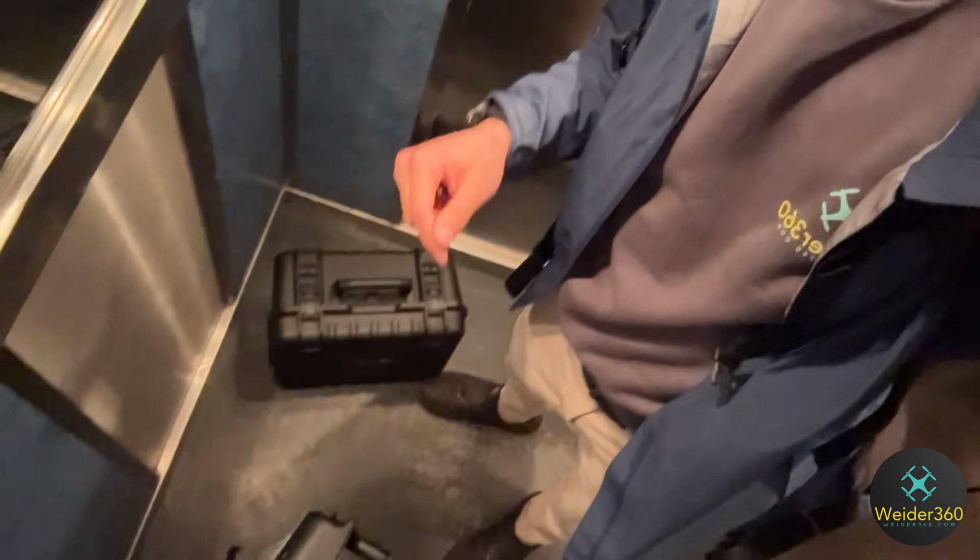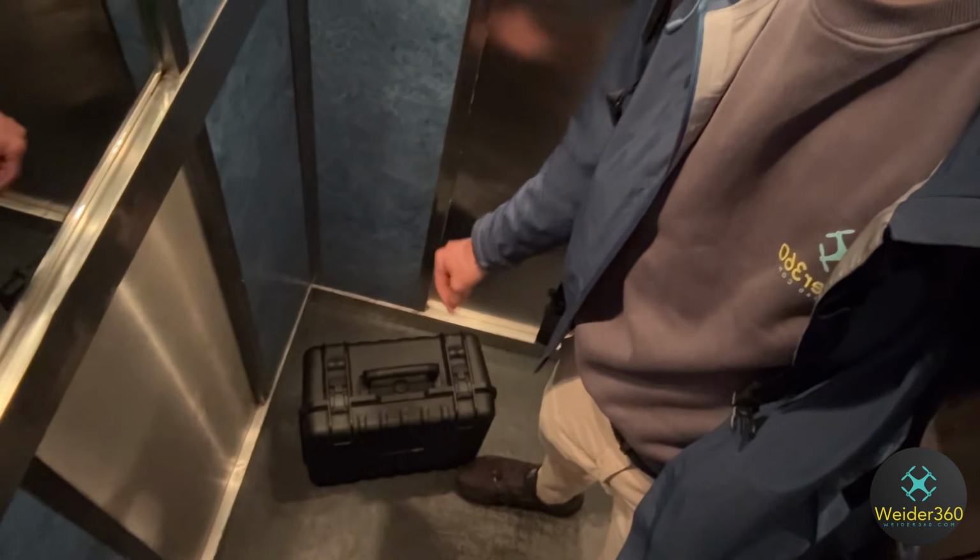WEIDER360. We are now going to a town in Bulgaria called Stara Zagora. We're gonna scan an entire stadium. I've brought the DJI Matrice 4E, DJI Matrice 30T, and we are traveling with a friend who has the DJI Matrice 4T. Okay, so a lot of equipment. Let's get started.